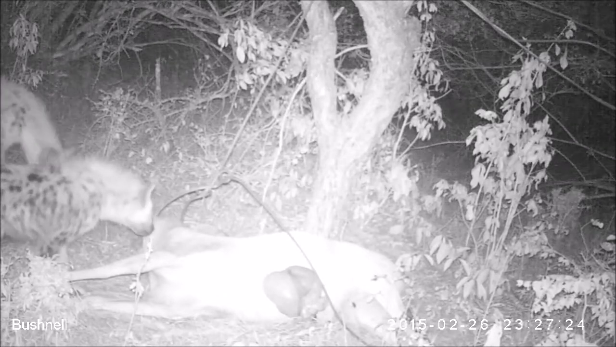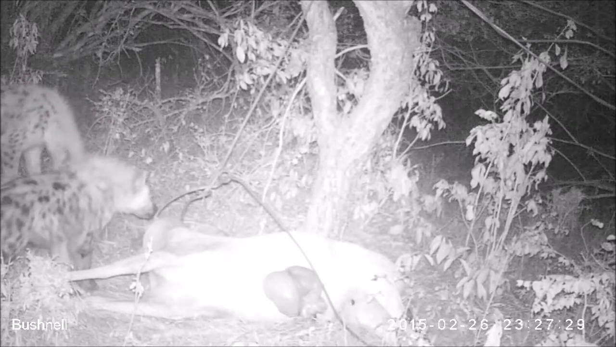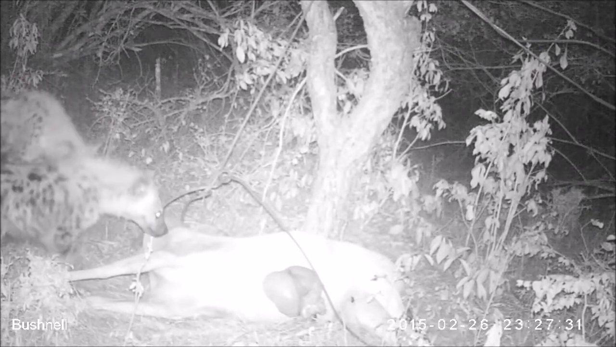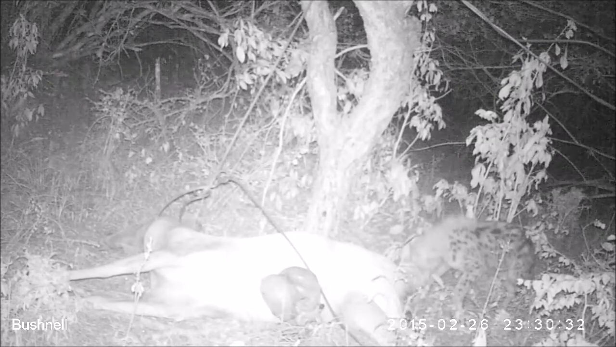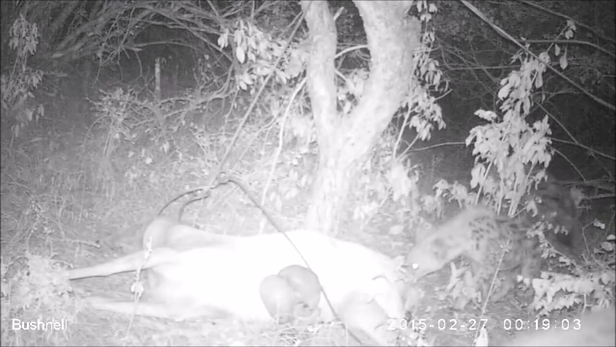So I strung up this carcass with some cable because the hyenas are very strong and even the cubs could potentially pull it away. So you can see here first, you have a couple young hyenas, maybe 4, 5, potentially 6 months old that are coming in investigating. They're going to go for the easy spots. So the anus, the mouth, the head, where there's already openings in the carcass.